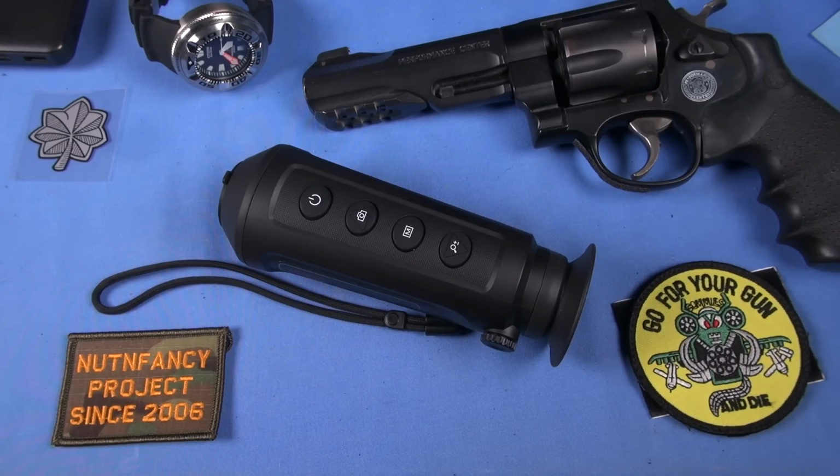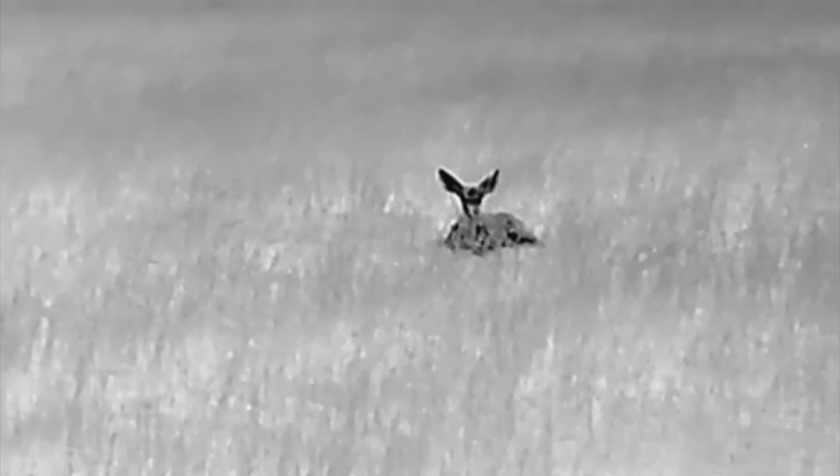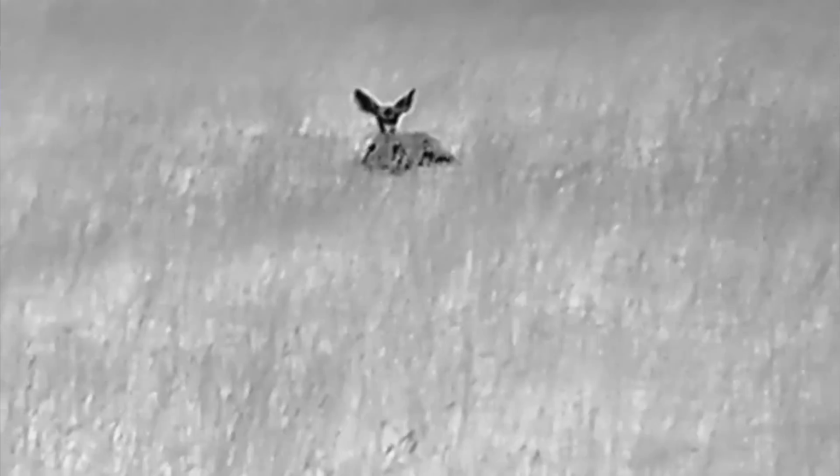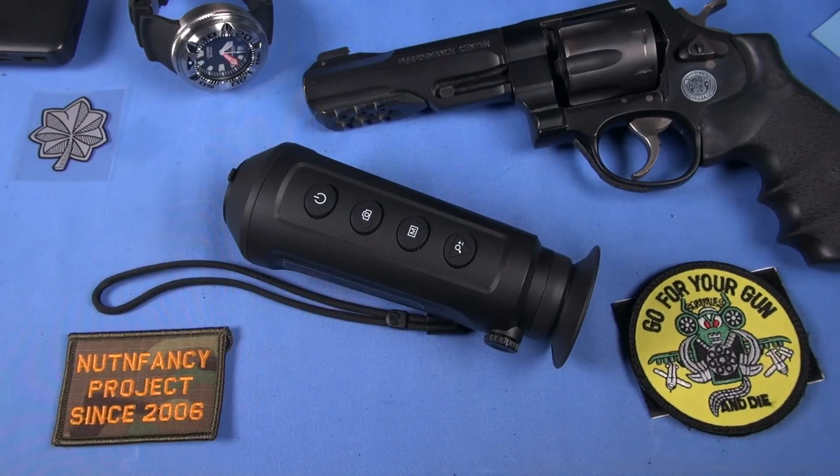Yeah, so that's the features down and dirty. I think it was very straightforward to use, very intuitive to use, albeit I did have some button confusion at times because you're looking through the unit and you're just going by feel. Just know the top one is your power, start, stop video. This one's very important. This is how you're going to be cycling through your palettes.